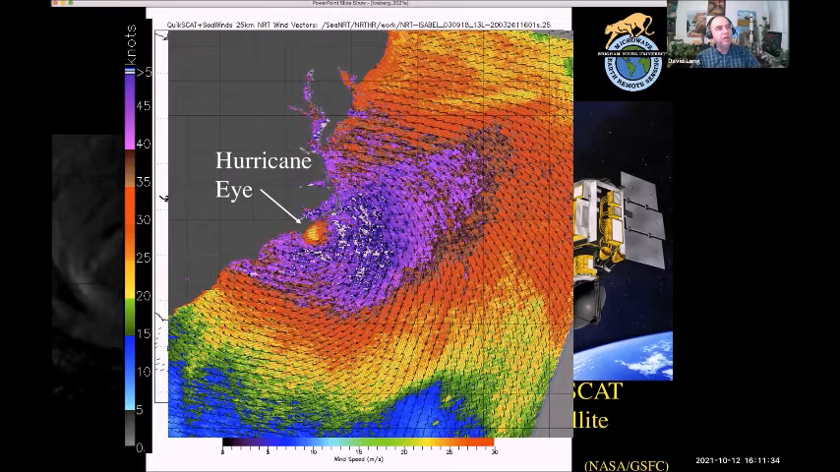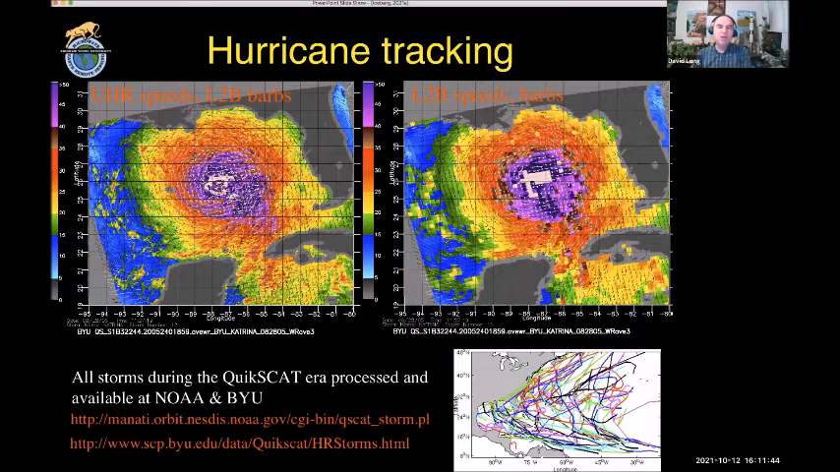So this is really intense, greater than 50 knot wind speeds, intense wind damage going on here, and we can resolve that eye. And as a result of this, we've been able to explore the use of the scatterometer to even produce higher resolution data.